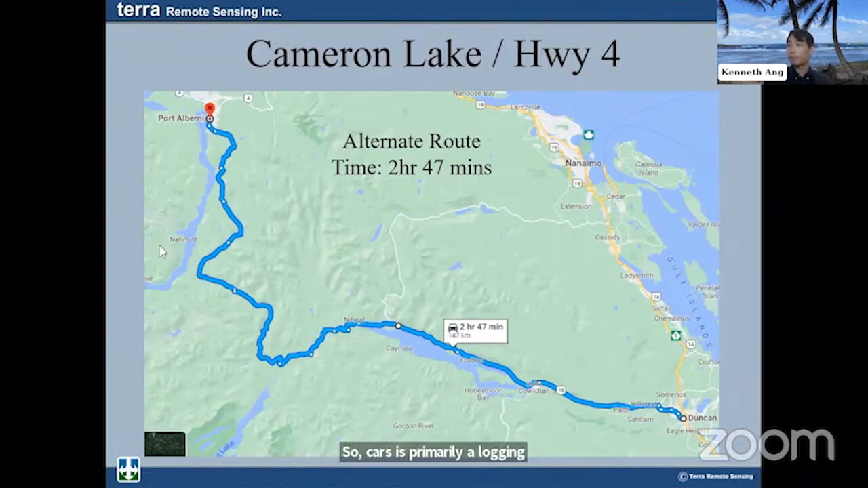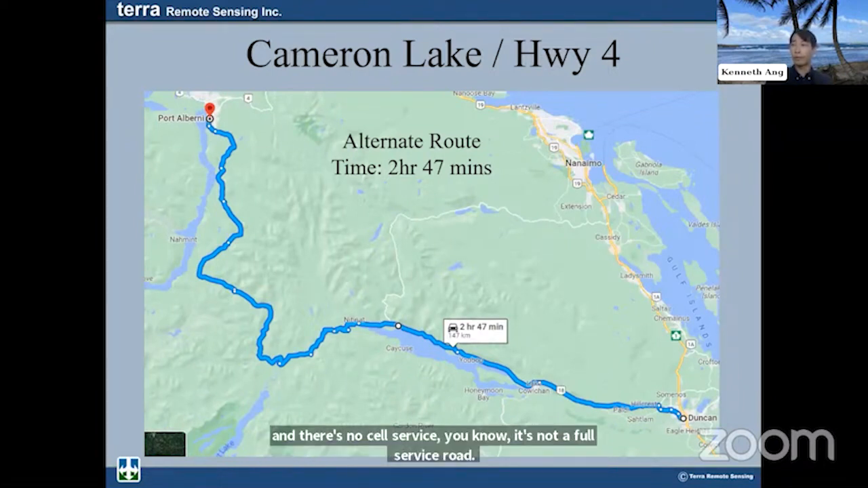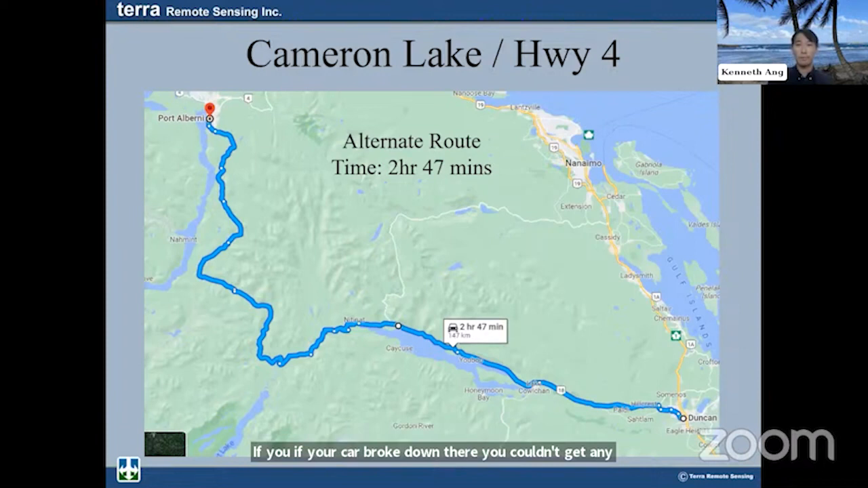So cars with no fuel couldn't make it all the way through, and there's no cell service. It's not a full service road. If your car broke down there, you couldn't get any sort of emergency services into the area, and it was just chaos. So there was a real need to reopen Highway 4 to service Port Alberni and Tofino.